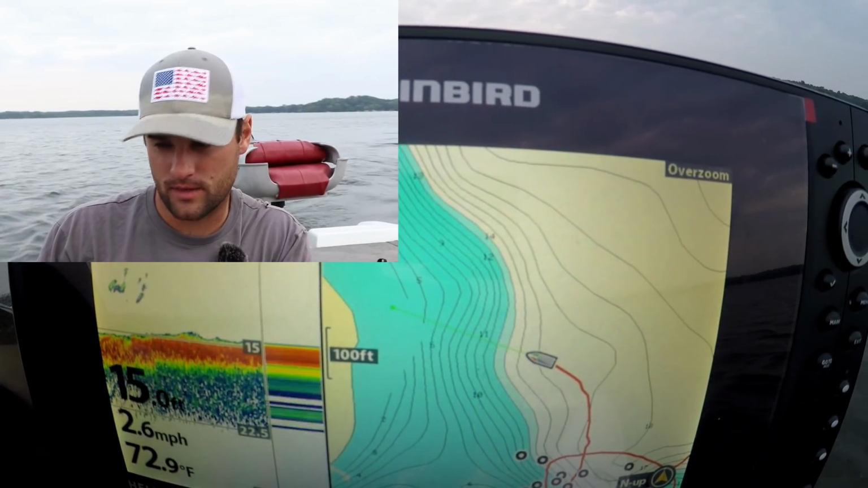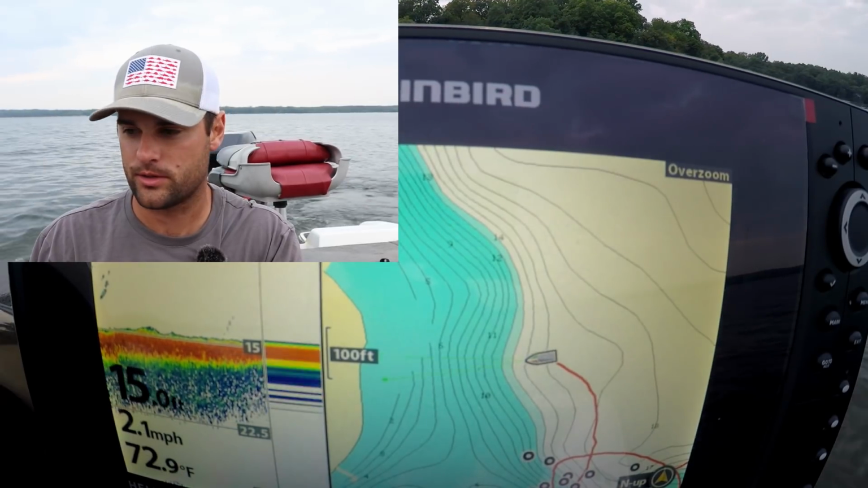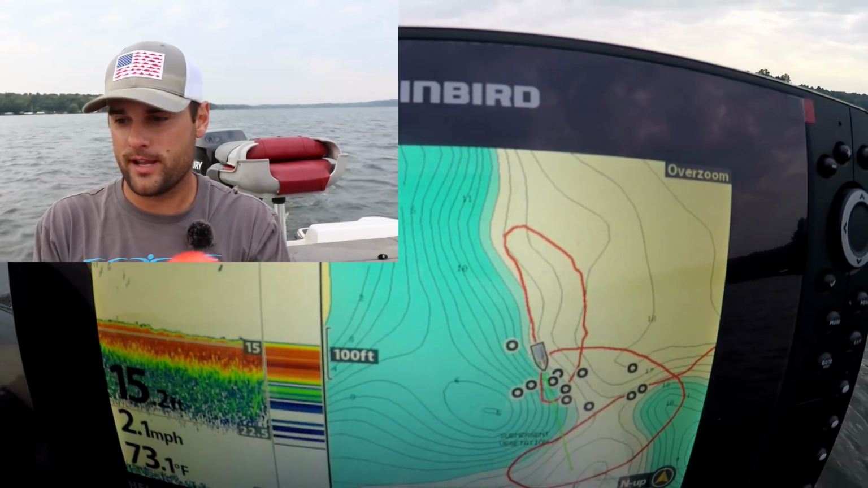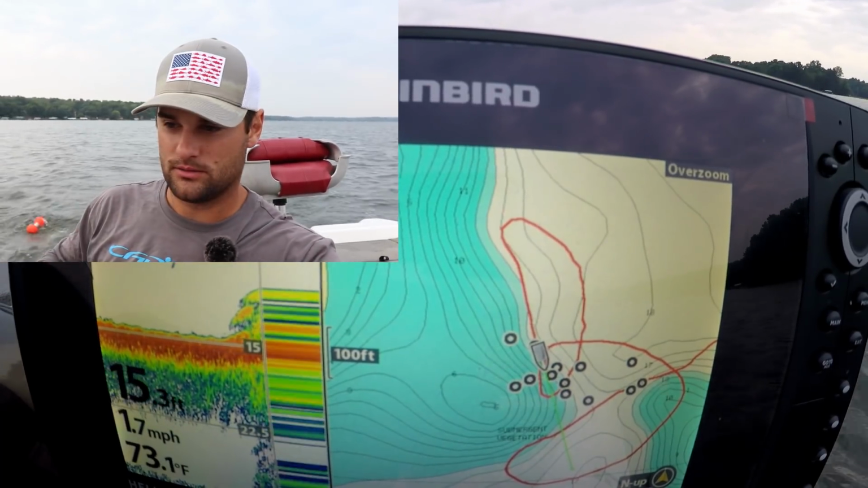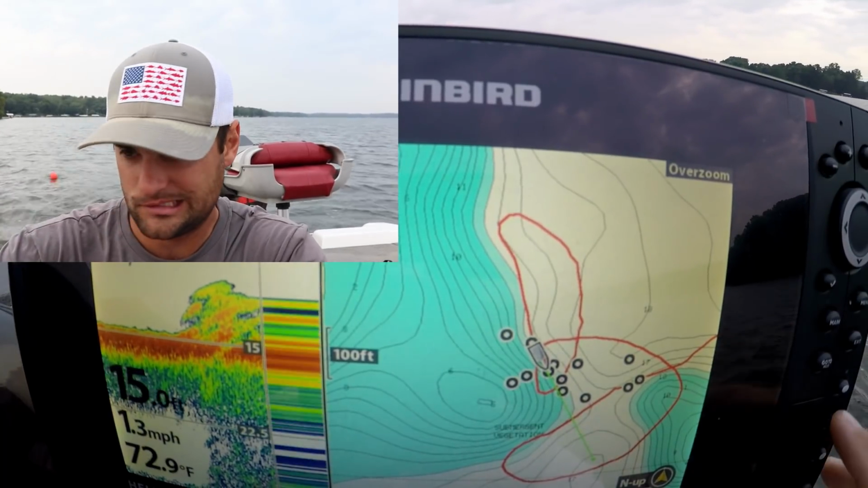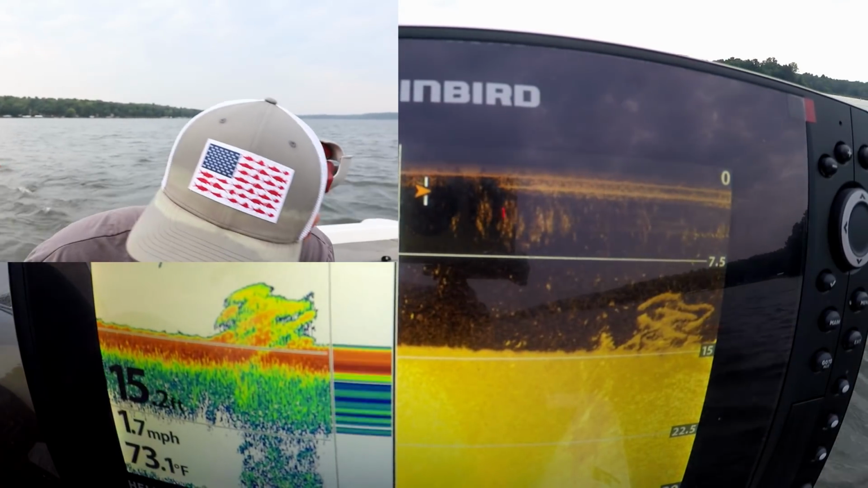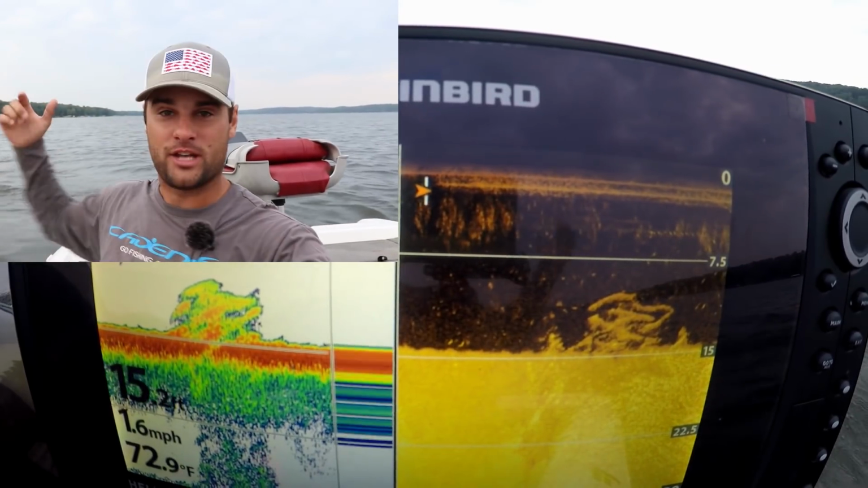But I'm going to go back over, find a brush pile, throw it out. I'm going to vertically jig a little bit. It's not going to be a full vertical jig tutorial. I'm going to get my buoy ready here. As soon as I start to see a brush pile right there, I'm going to throw it out. Okay, so that's going to be the front edge of this brush pile that I just went over. I don't think there's any fish on it, but there might be some down there. All right, so that's the back edge, or it would be the front edge as I went over it.